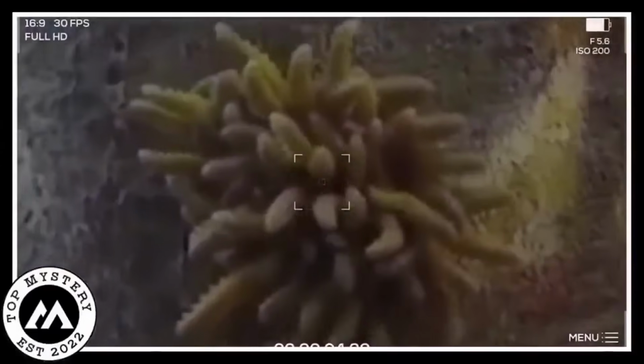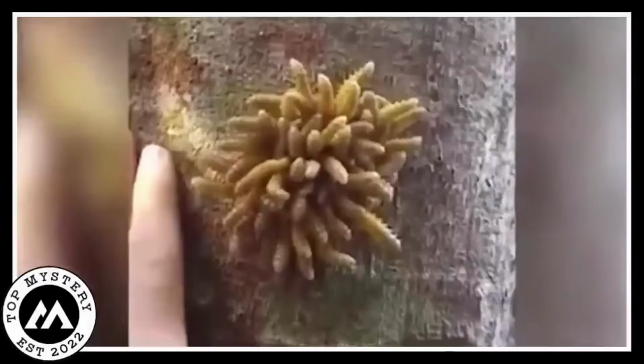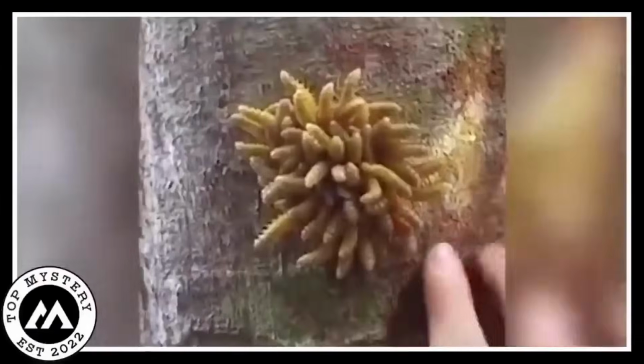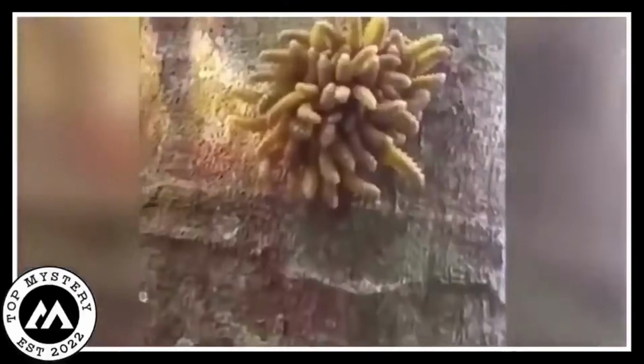When he zoomed in, you could see these mysterious blobs throbbing on the tree bark. It was like the tree was hosting a secret hot party for nature. The man was so amazed that he could not stop using lots of exclamation marks in the video. It was a moment that made him feel both confused and fascinated. And of course, he had to share this strange sight with anyone who'd watch. Imagine stumbling upon such a wild and wonderful thing in the great outdoors.